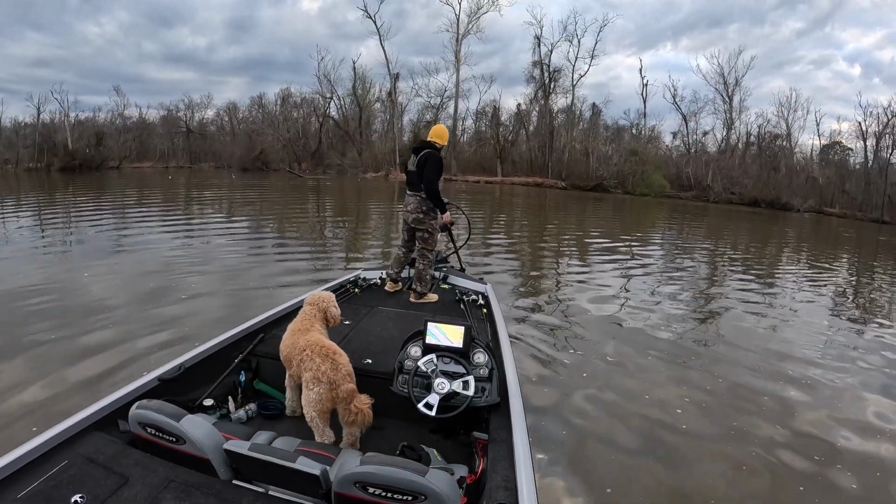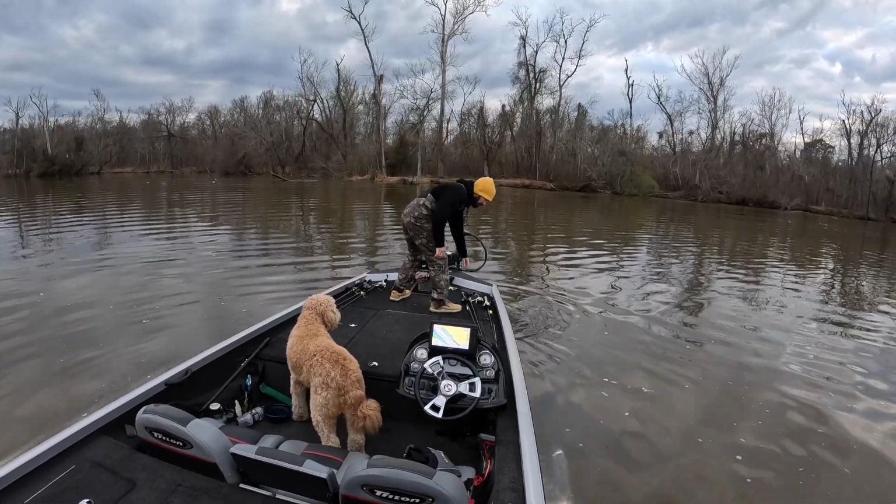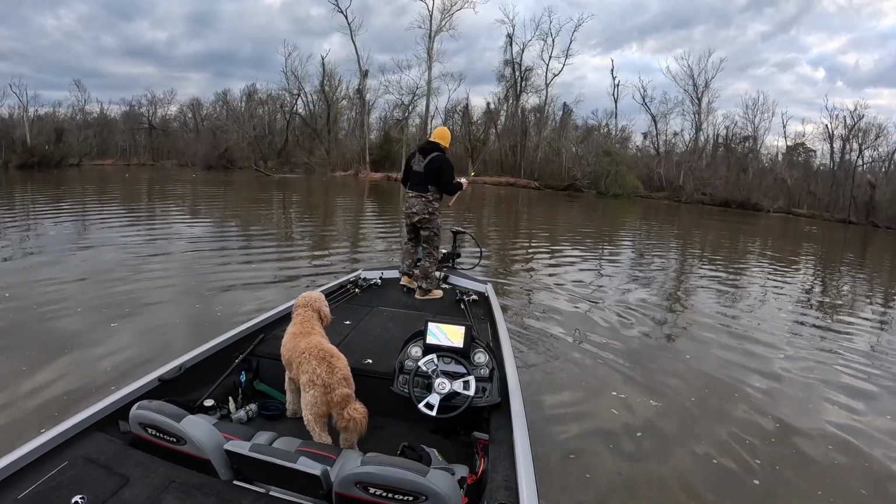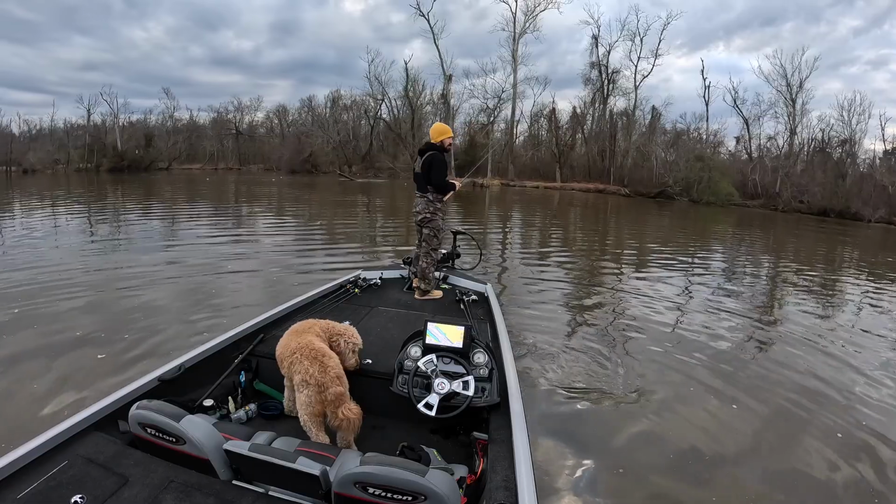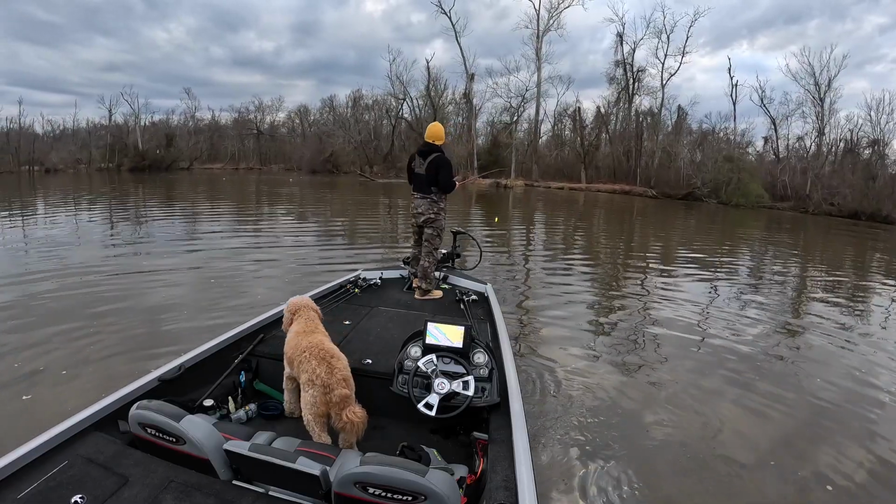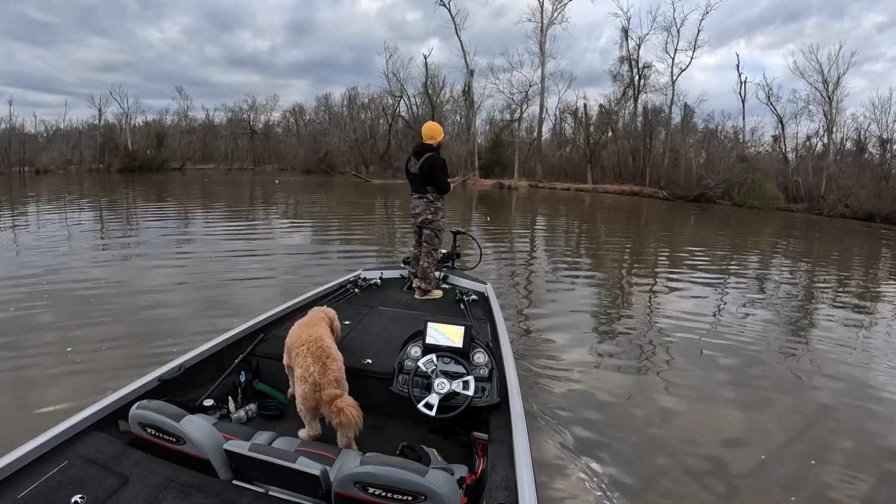The water's warm. Conditions have been pretty stable. There is a lot of debris in the water, but the dirty water just puts them up shallow usually. No, I can only do what I can do. I'm trying.